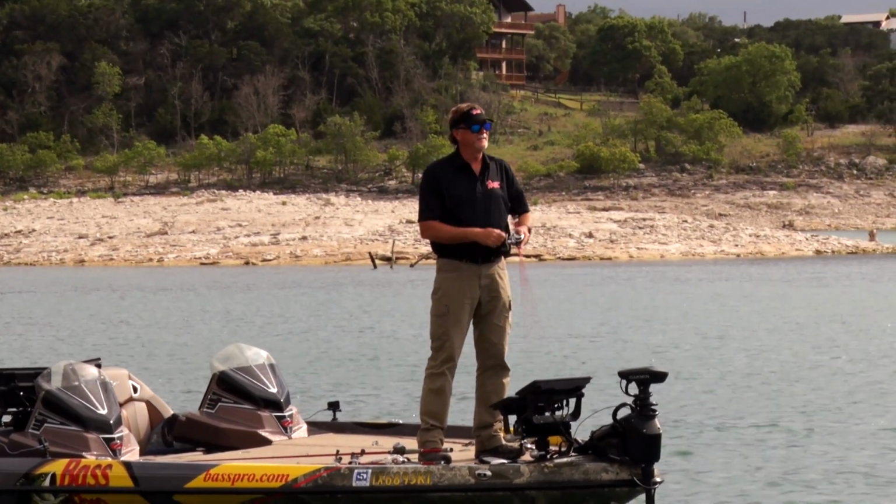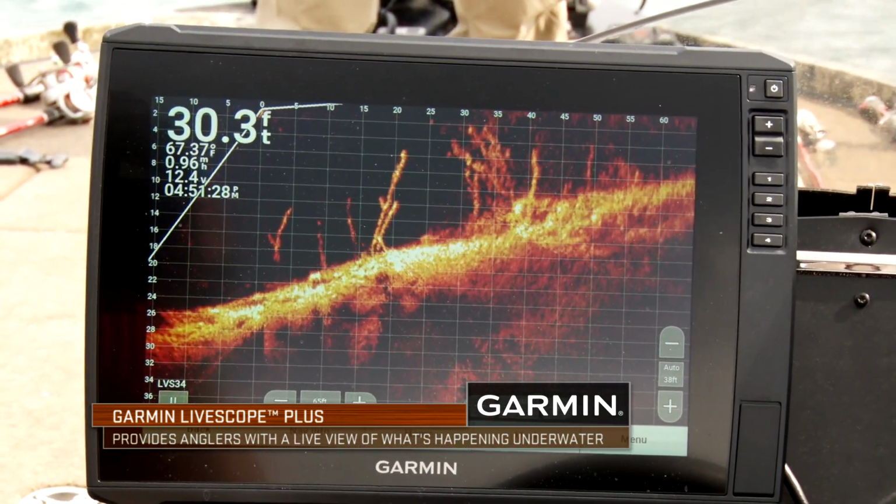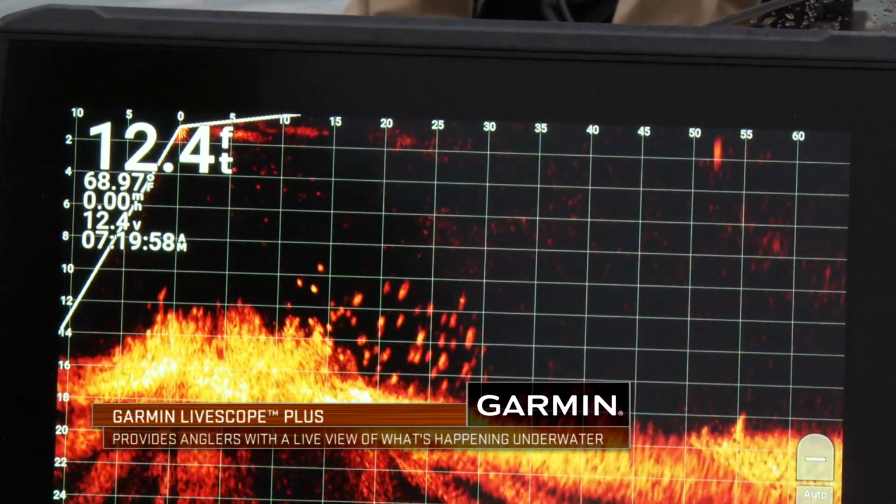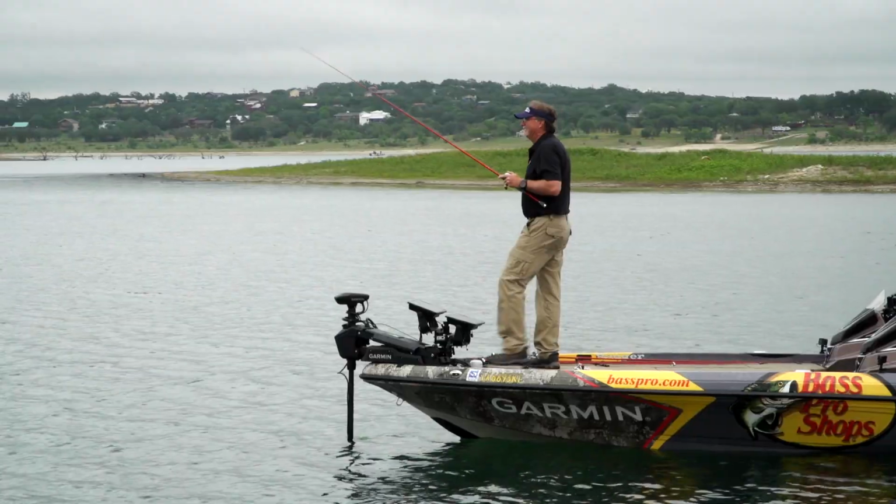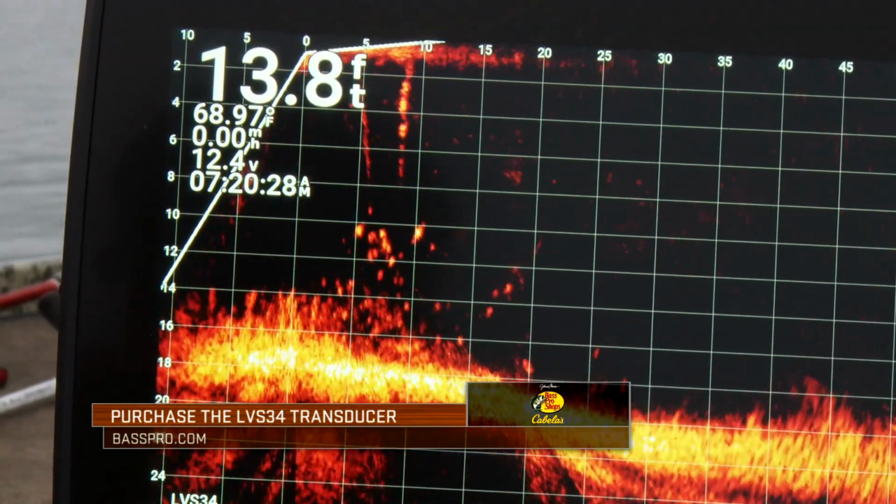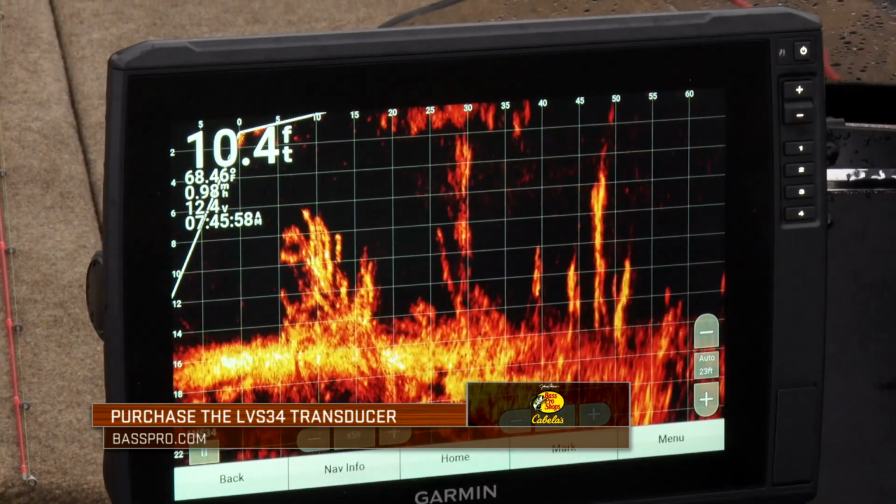And I've always used this analogy of an eagle sitting up on a tree. If you ever watch an eagle sitting on a tree, his head's constantly moving. He's looking for things. He's looking for targets to eat. He's looking for threats. He's trying to identify everything. That's what you're doing with a LiveScope transducer attached to your trolling motor. You're scanning around, you're looking for targets, you're looking for fish, you're looking for your bait, you're looking for drop-offs, you're looking for rocks, brush piles, anything that's out there. It's going to show up on your screen.